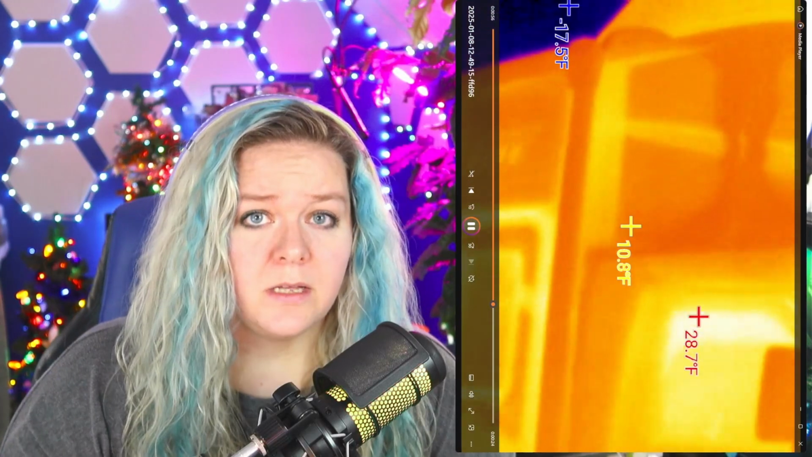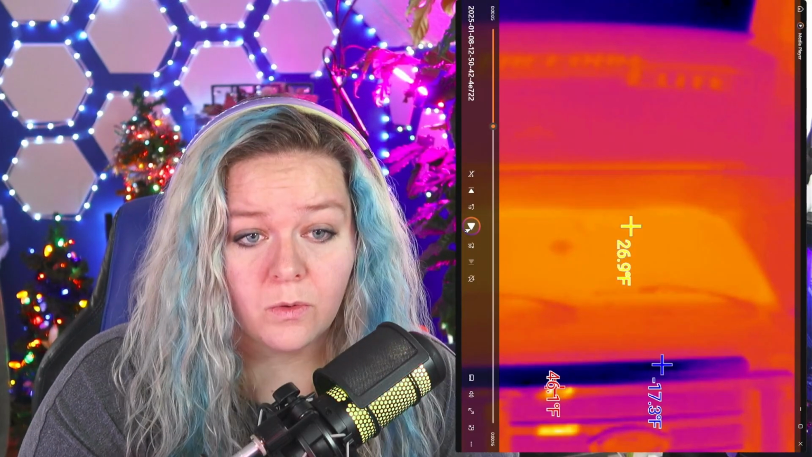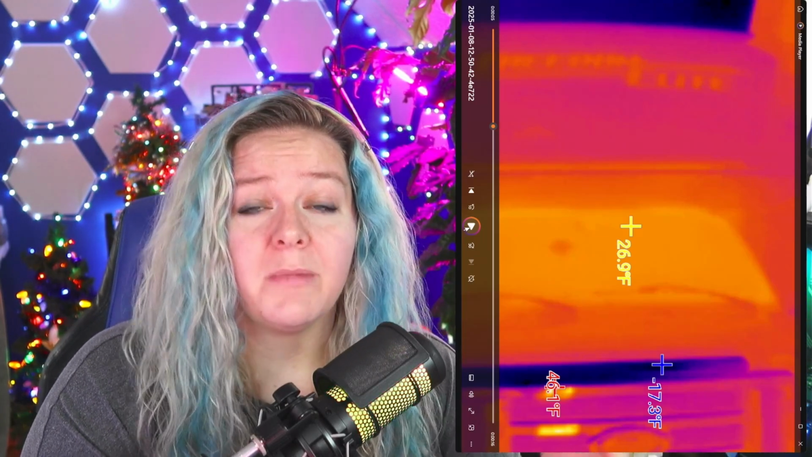So we can really tell here that we're losing a lot of heat through the cab, especially the windows. No big surprise. The front view of the cab shows about the same thing. Obviously, the metal on the grill is going to be very cold. The window is going to be the warmest part, and we're not losing a ton of heat from either the top overhead or the hood itself.